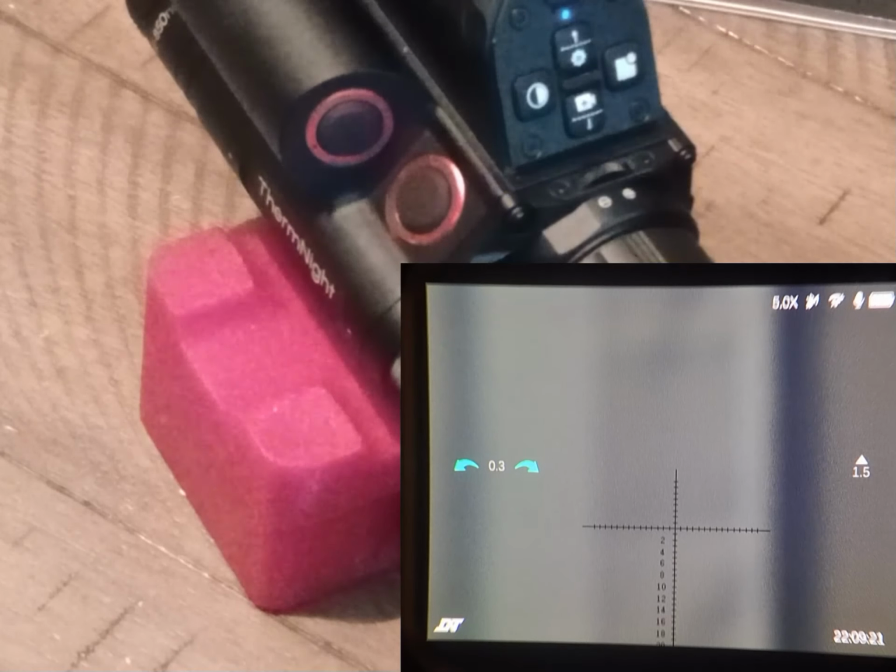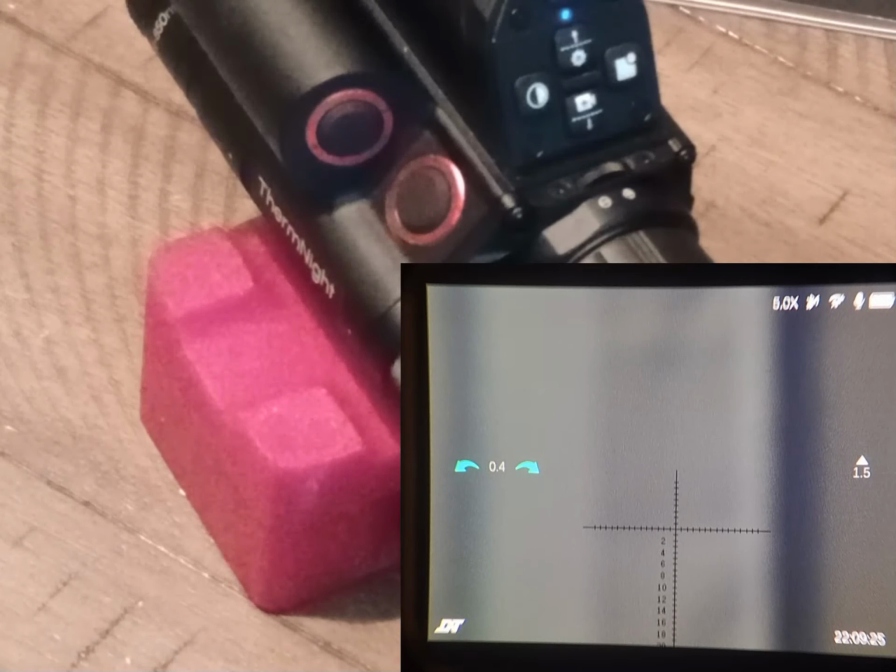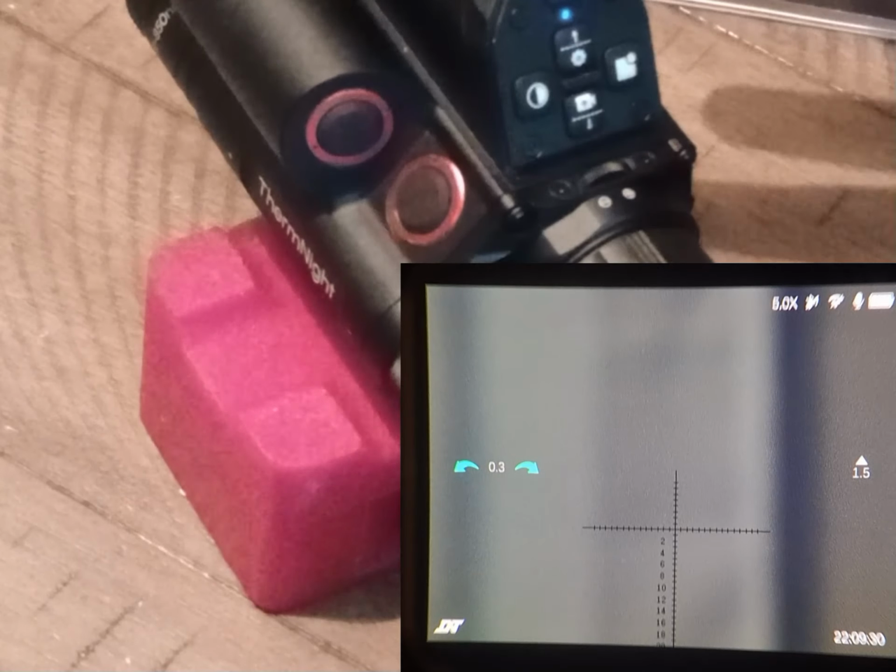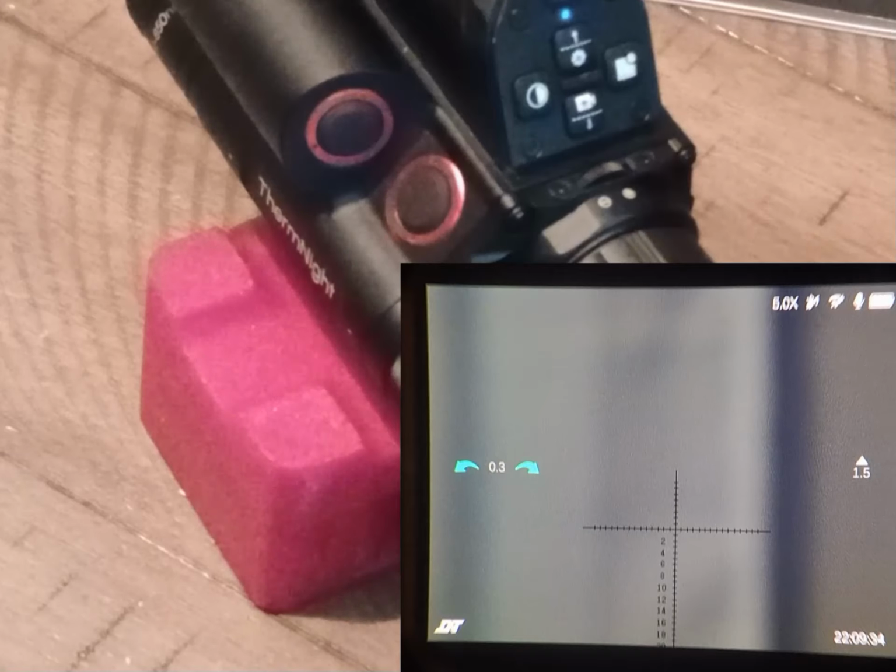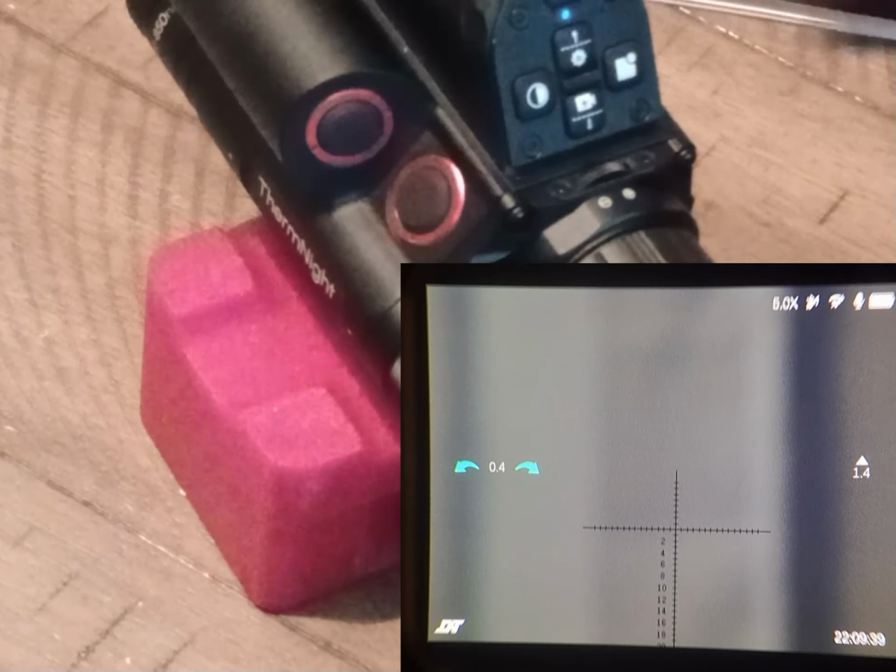because I want to show you what I'm doing to get it set up. I have the camera through the scope here, you can see, and I have this set up on day mode right now. It could be switched from day mode, night mode, and thermal, which I'll go through all the settings.